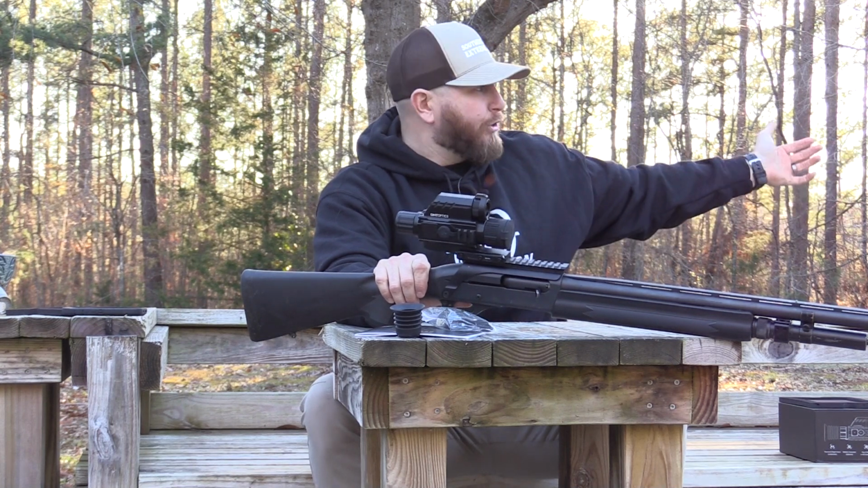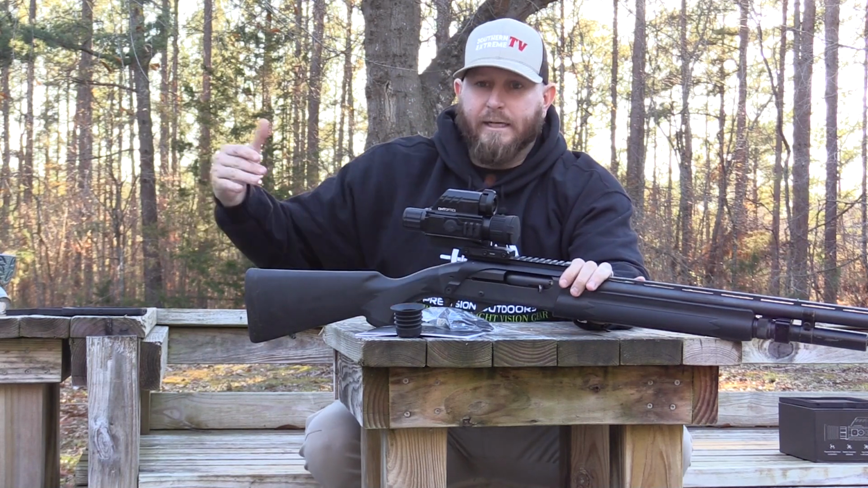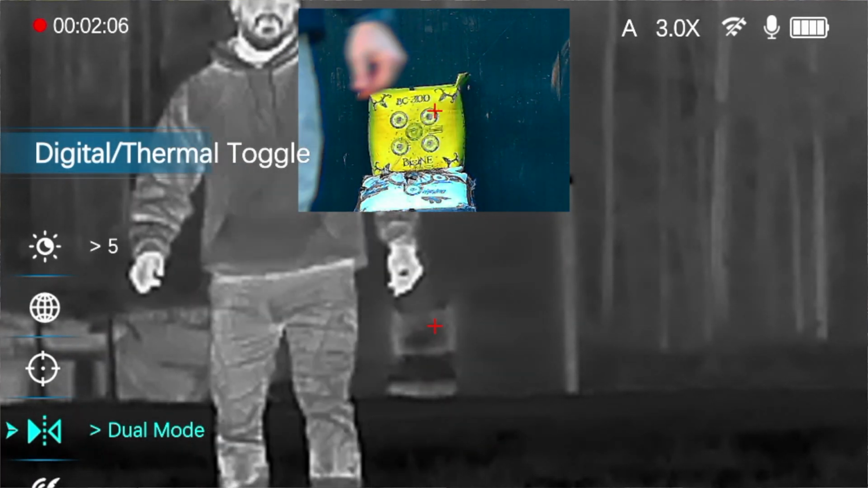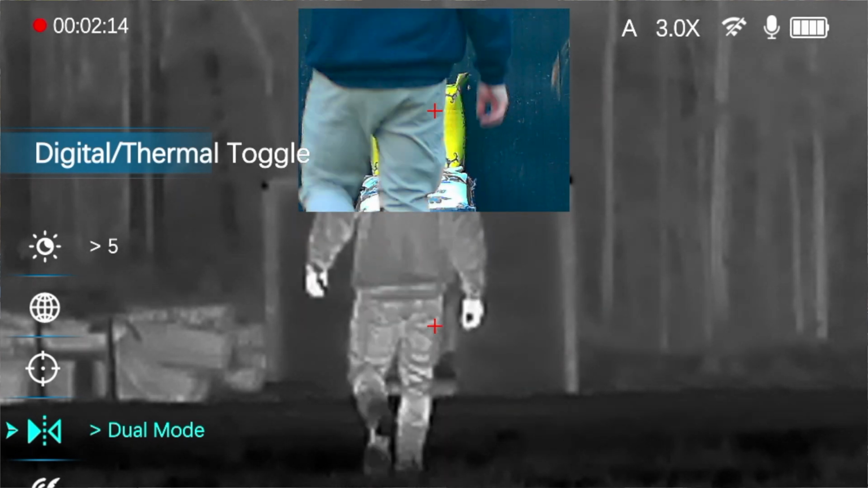What that allows you to do is, so many times if you're in a situation where you're hunting a deer or an animal in the daytime, you see them walk through a shooting lane and all of a sudden they disappear, and then the next thing you know, they're in your next shooting lane and they're already out of it before you can get them stopped.